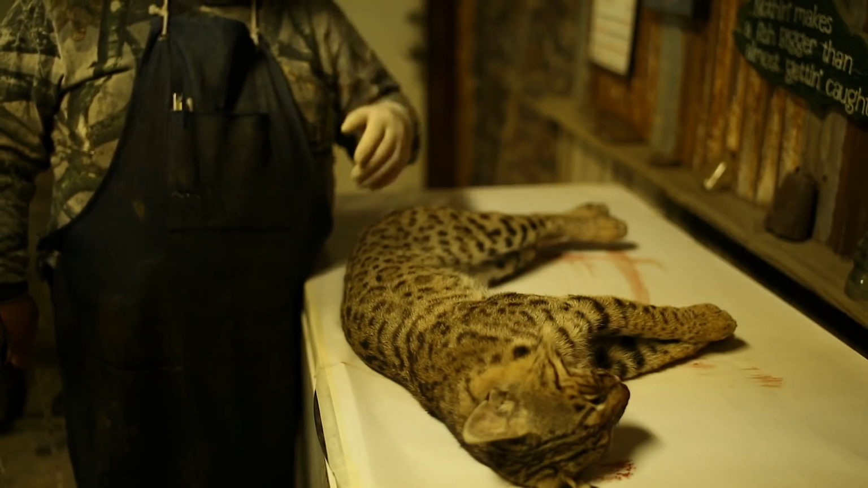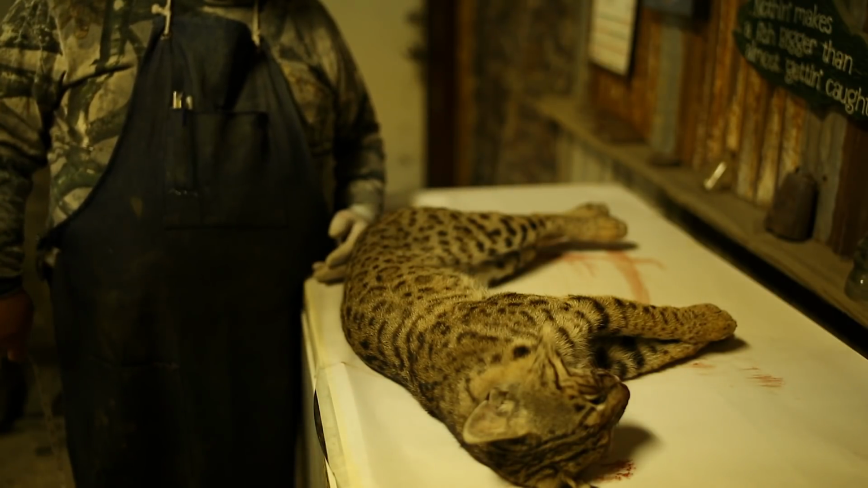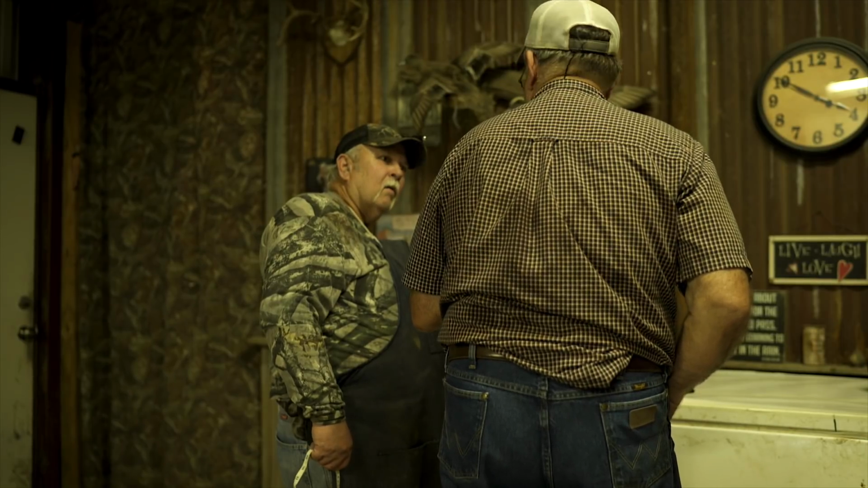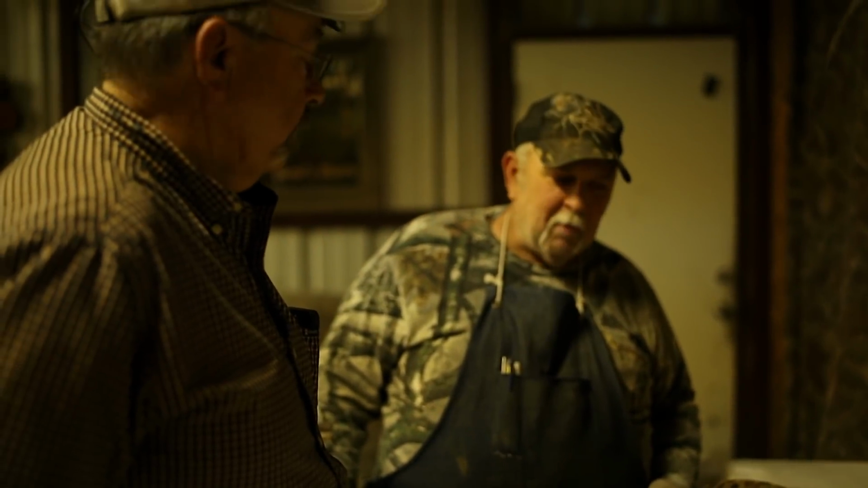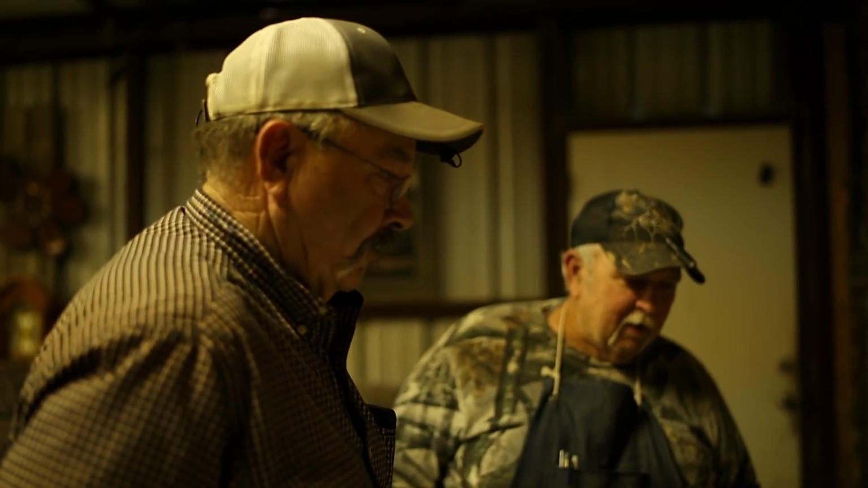You right out in the open? Yeah, he just showed up. There was a tree, it was already cut maize field, and he just showed up out of nowhere. We don't know where he came from. How about that?